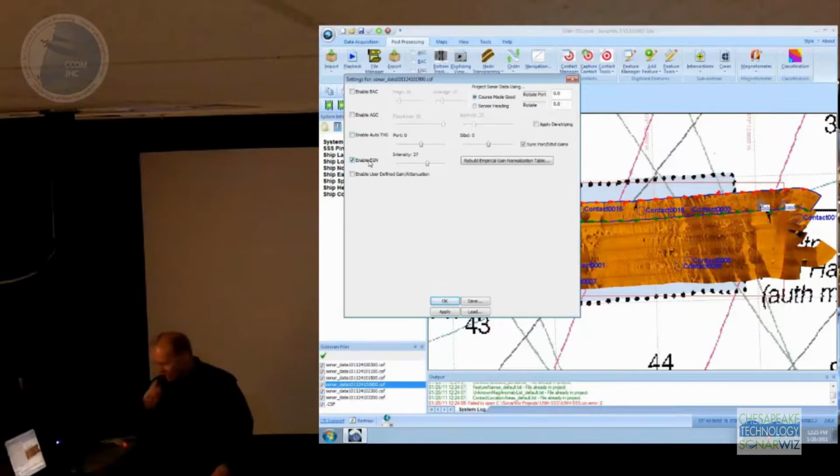This is the one I want to talk about a little bit. You call it EGN, for empirical gain normalization. And I didn't write this stuff. I don't have the brain cells to do it. But the guy that wrote this is a guy named David Finlayson at USGS. And it's kind of like our version of GeoCoder.